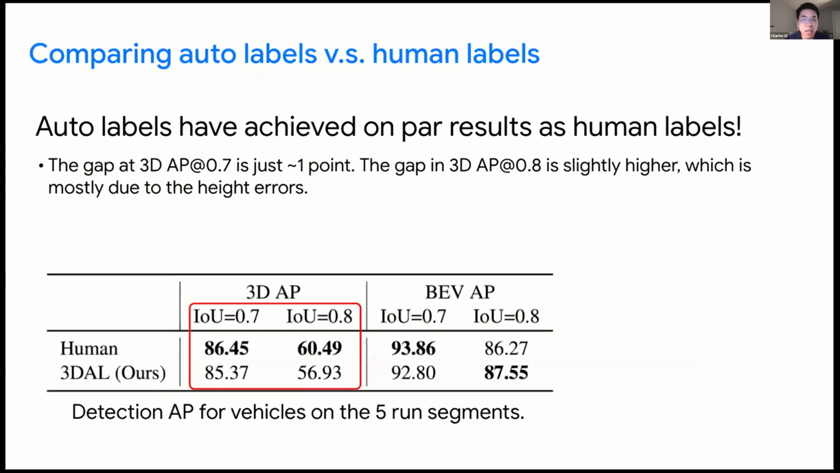We can also measure the average precision of human labels. If we consider the original ground truth in the Waymo Open Dataset as the golden ground truth, and each human as a prediction, then we can measure the human average precision by ranking their annotations by the number of points in the box or the distances of the boxes. Then we can directly compare human performance and our auto-label performance on the Waymo Open Dataset. We found that auto labels from our pipeline have actually achieved on-par results with humans.